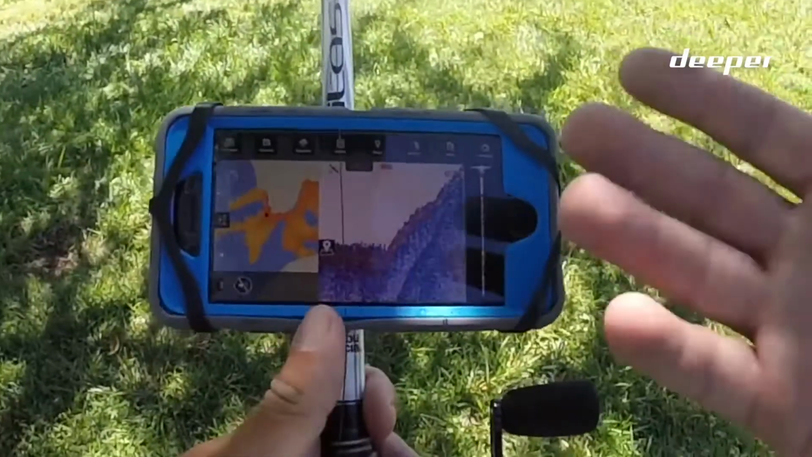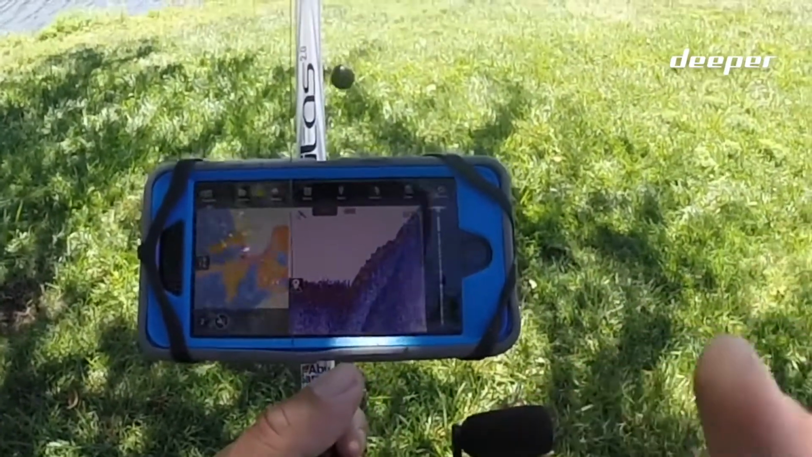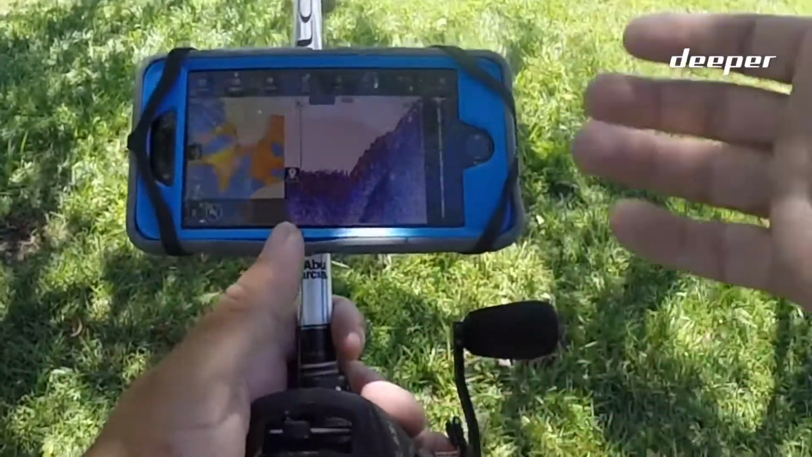All right, so now that you guys have seen my favorite feature, which is the ability to create your own sonar maps, and really just the accuracy of the Deeper Pro Plus sonar unit and the GPS and everything that goes with it, let's go ahead and talk about some of the other features that I think you'll like as well. So let's talk about the app a little bit and some of the different features. First off, this thing works in over 250 feet of water. So that's an awesome feature if you fish some really deep stuff.